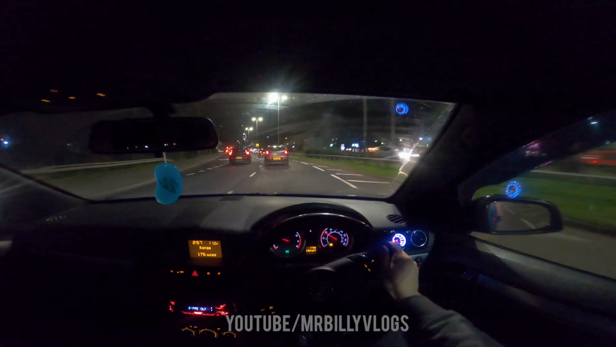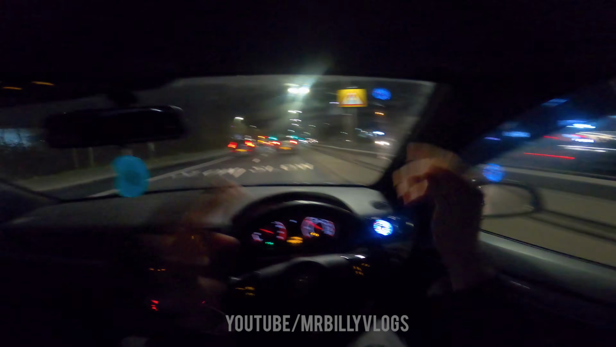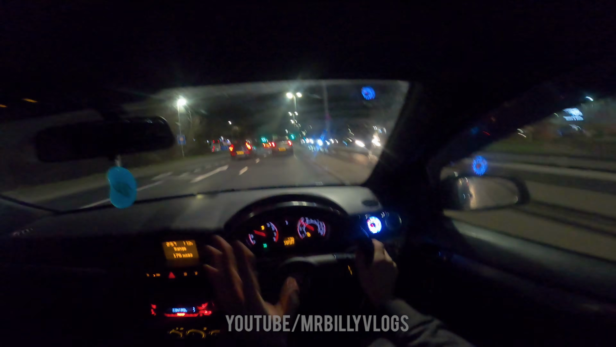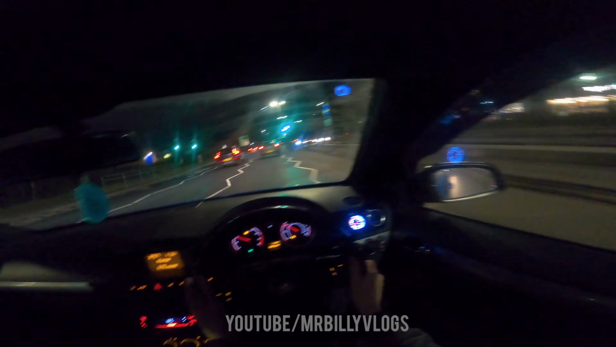We need to do another point of view drive in that car because I miss driving it. It's quick. This is nothing like the S3. This is horrible compared to the S3, but here we are in the VXR. We got a van that is so close to me.